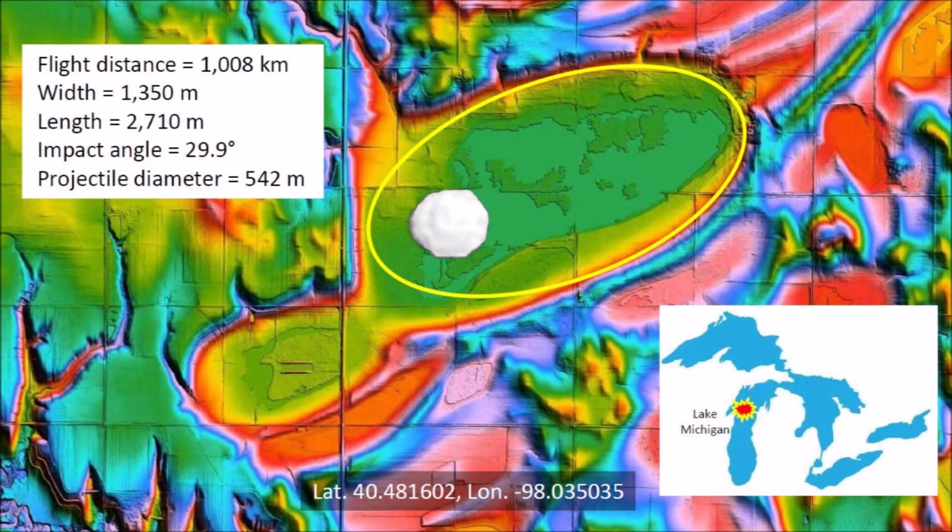Massie Lagoon is located 1,008 kilometers from Lake Michigan, which is assumed to be the point from which the ice boulder was launched based on the orientation of the basin. The basin has a width of 1,350 meters and a length of 2,710 meters. The width-to-length ratio corresponds to an impact angle of 29.9 degrees. The diameter of the glacier ice projectile that made the basin is estimated to be 542 meters, which is 1/5 of the basin length.